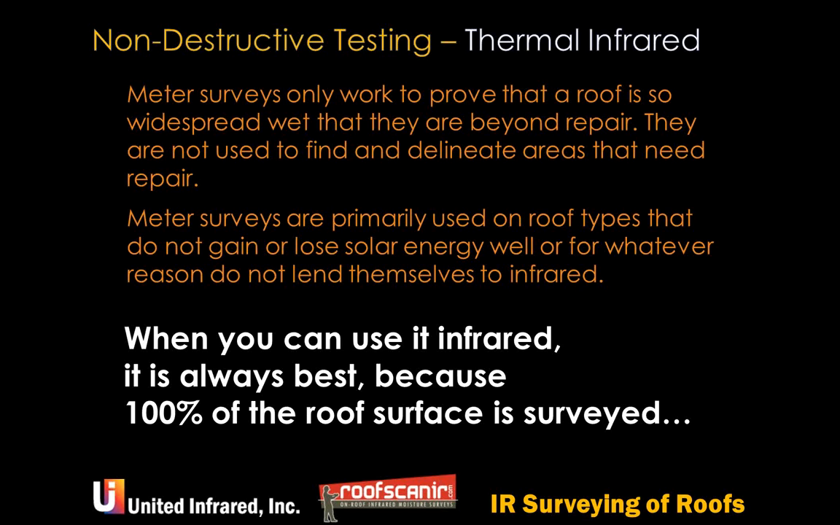So, not to beat it to death, but meter surveys only work to prove that the areas are so widespread wet that they're not going to be able to be repaired, and for that they're effective. If you put down a bunch of meter readings on a piece of paper and they all turn up or almost all turn up wet, and you've spread them out, modeled them across the roof pretty good, that's pretty much a done deal that the roof is shot.